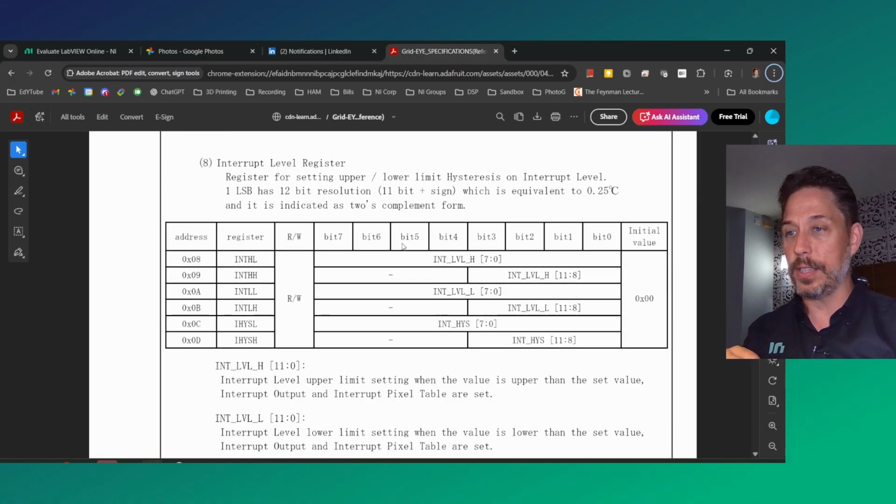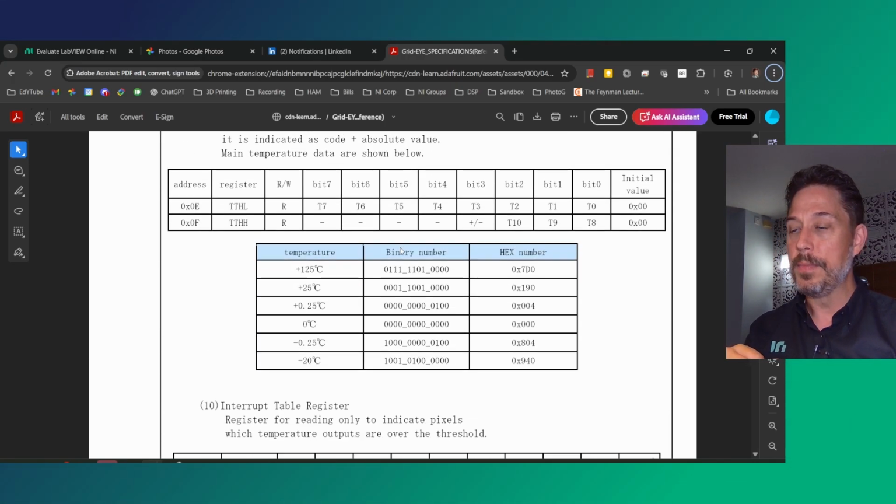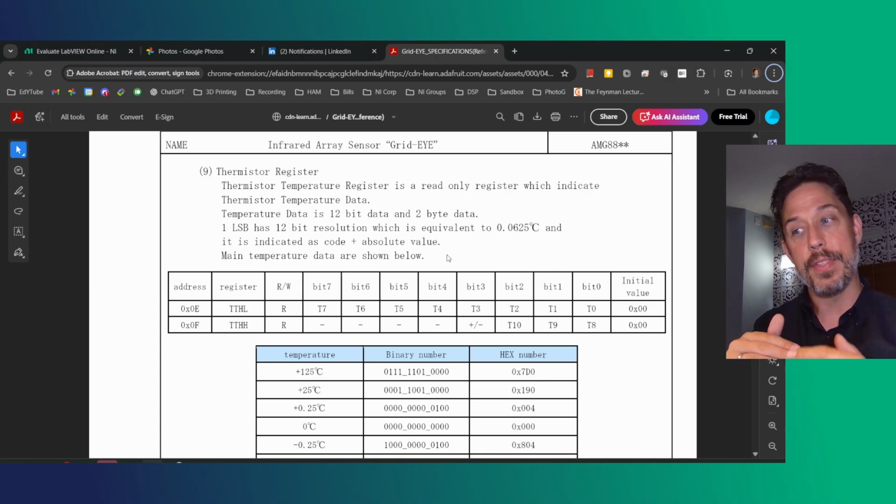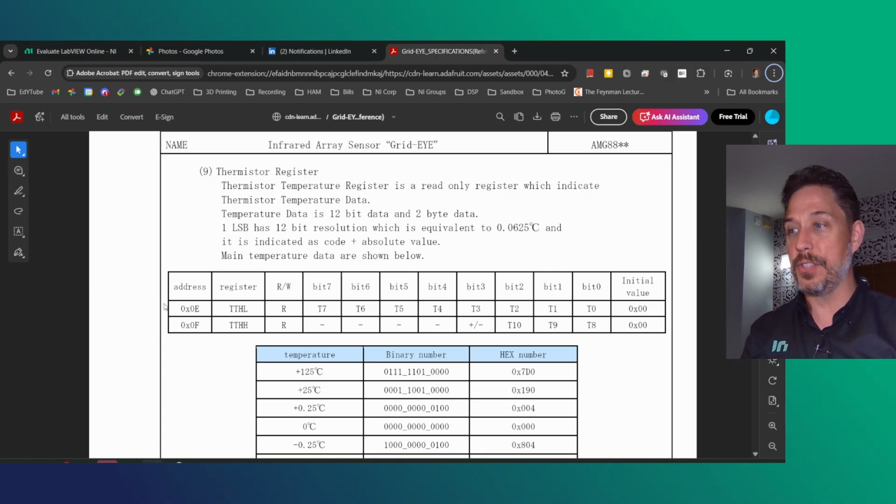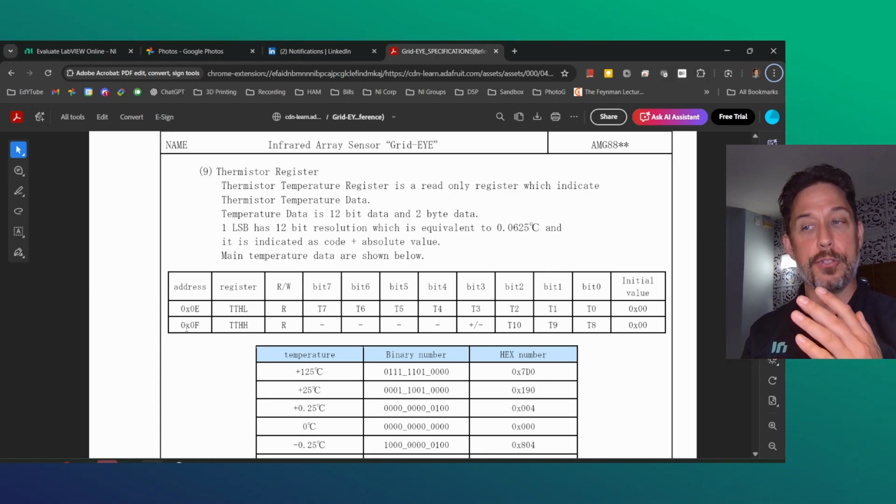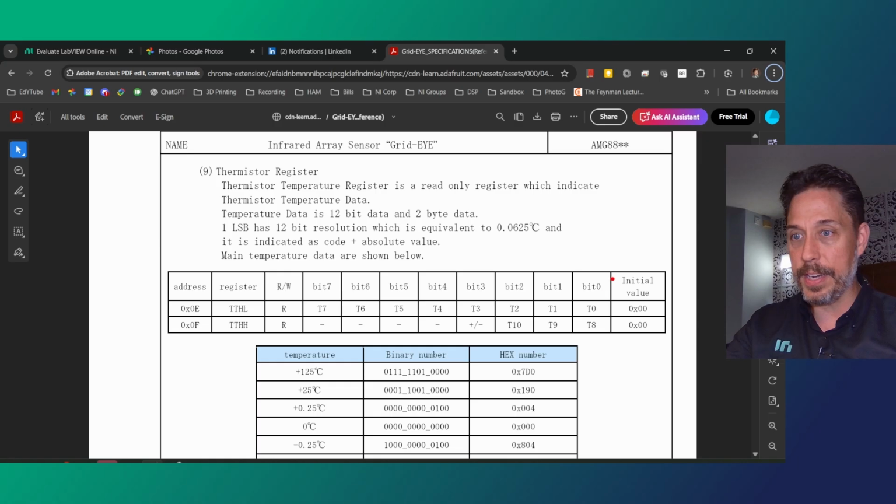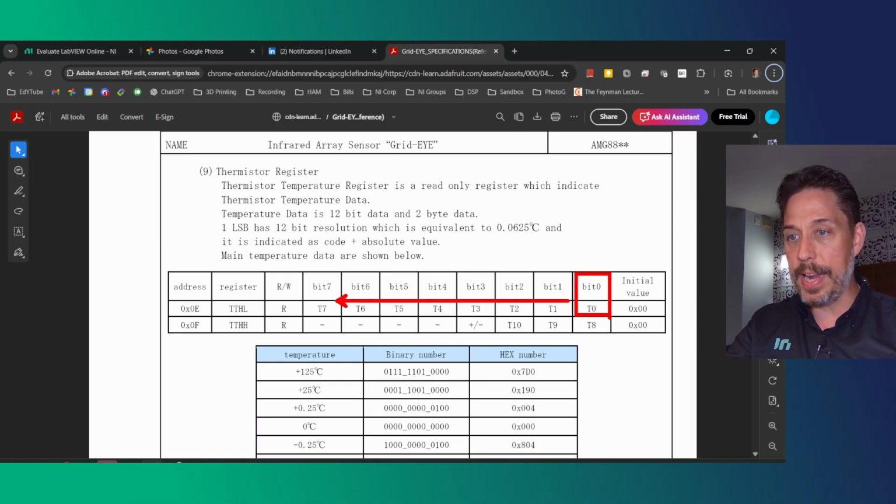And if I scroll down just a little bit more, we're going to see here real quick where the temperatures are and how to get through all of that information. What specific address, the 0E and 0F, so you can see there's two different registers to get. Actually, if I'm not mistaken, it gets us 10 specific bits. Let's go ahead and see what we've got here. Yeah, bit 0 through 7, and then bit 8 through 10.